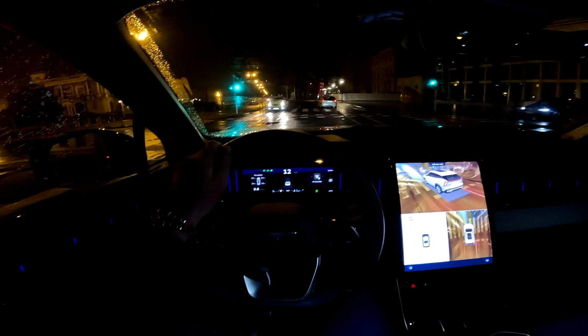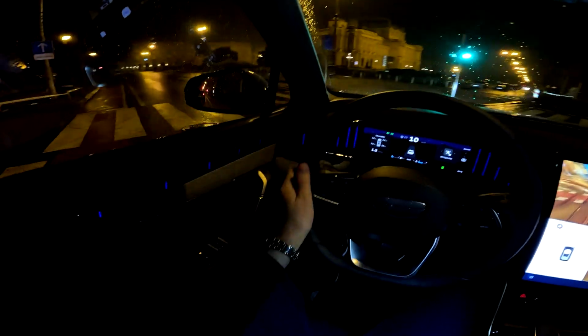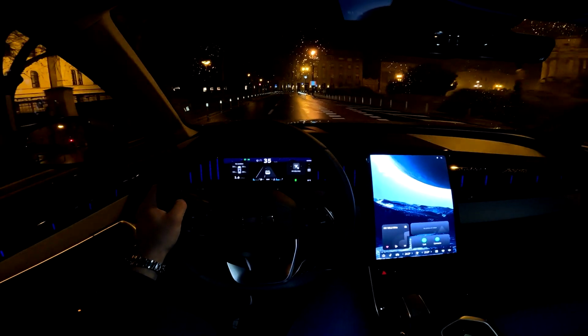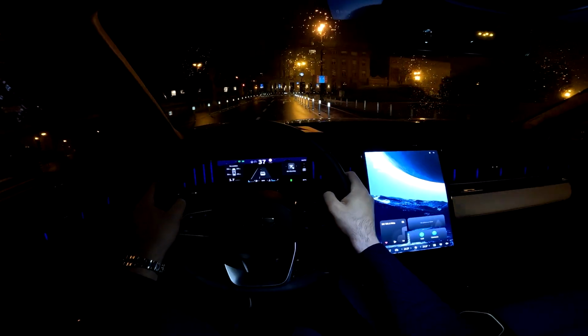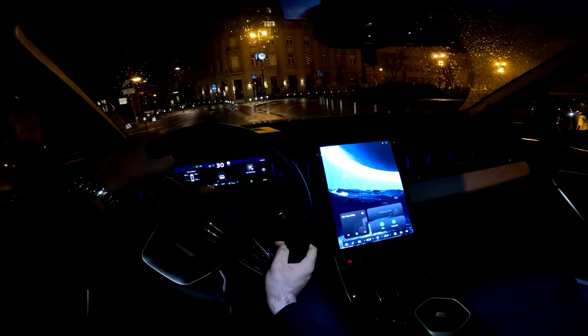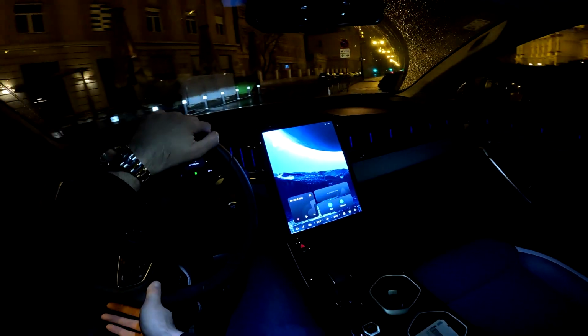And here the surround view, so when you turn on the indicator at lower speeds, you will get this surround view that again is very helpful, but also looking very cool as well. The steering wheel feels nice in hand, the 3-spoke one that you see here in front of us.